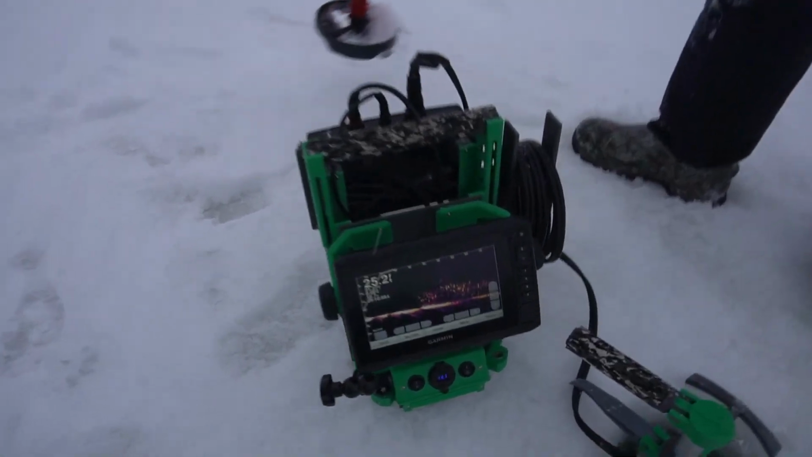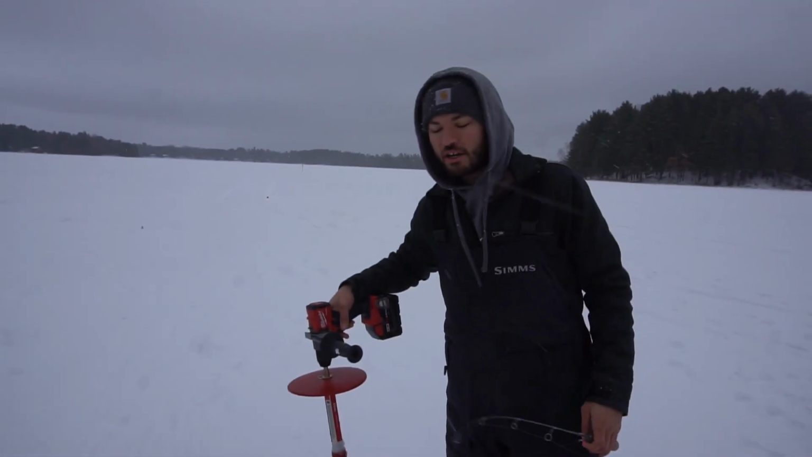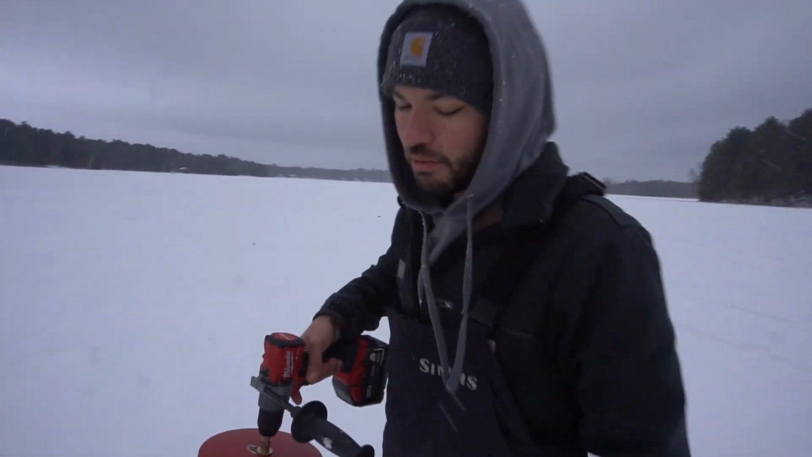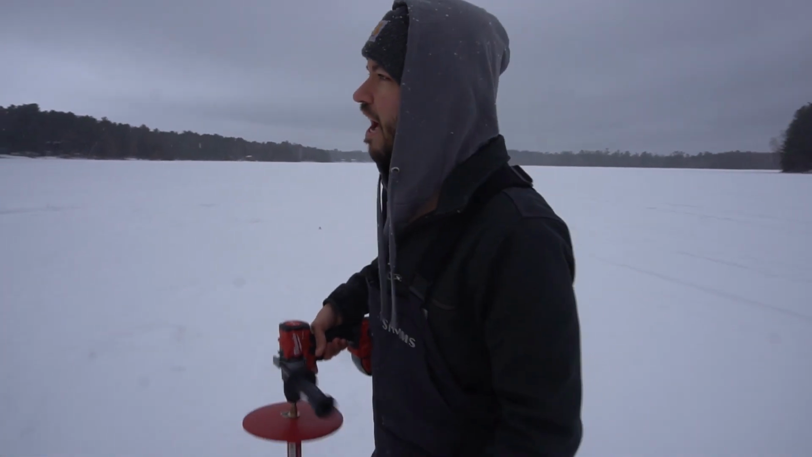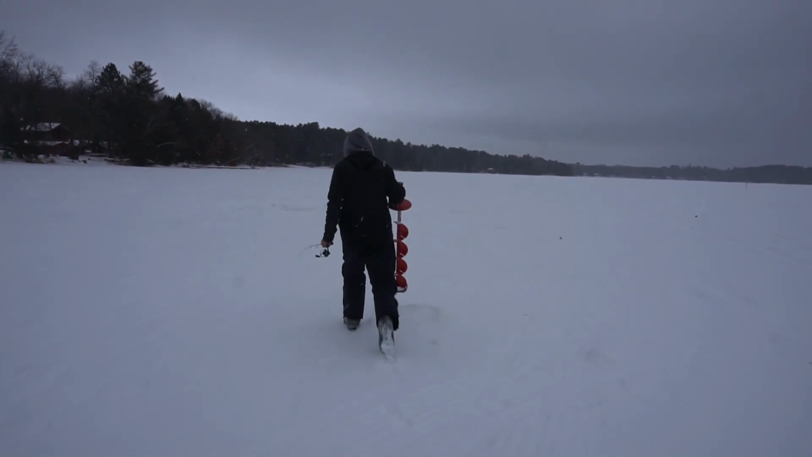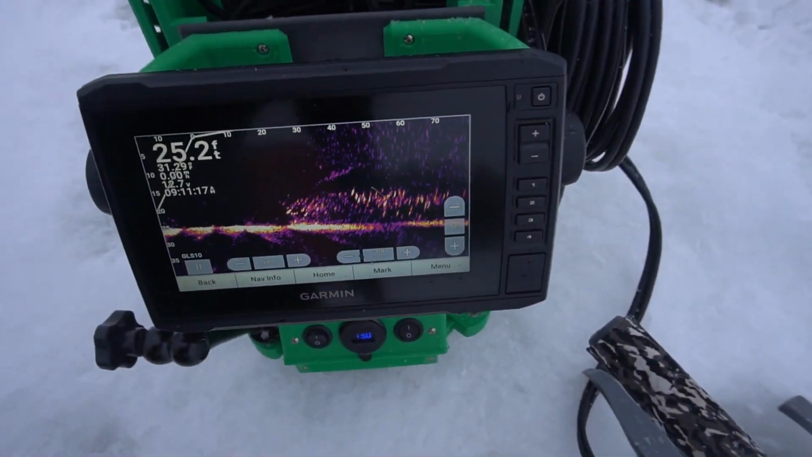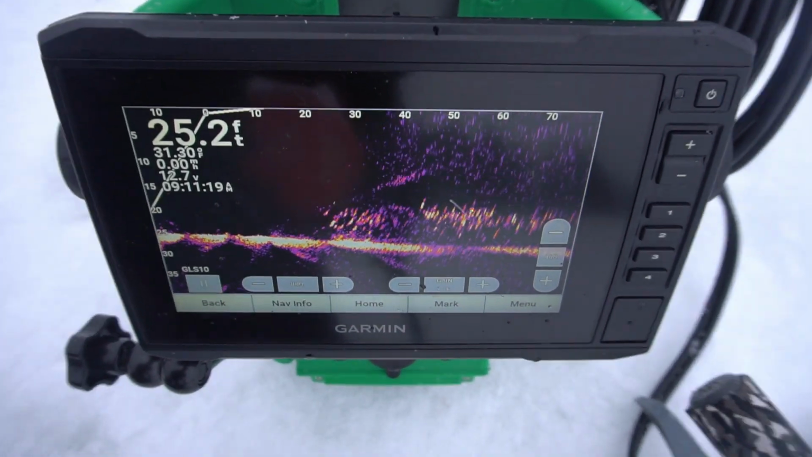That is crazy. Brandon's going to tell me, you should be able to see on the Livescope where I drill. So he's going to tell me and show on the Livescope where I'm at, see if I'm on top of these fish. Now you just go ahead, walk over that way, and we're going to see if we can see Nick on here. Wow, that is crazy. Look at that school of fish.